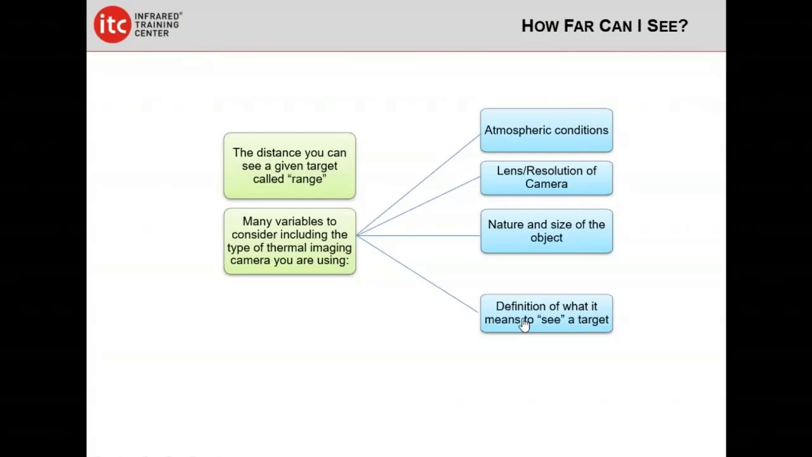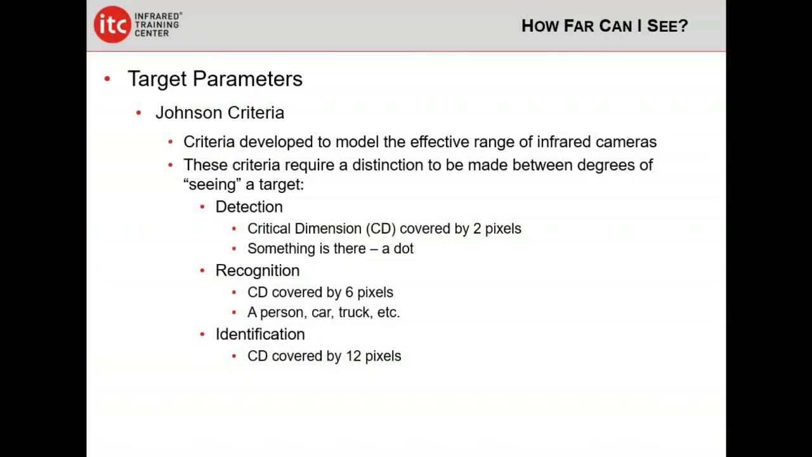Atmospheric conditions, the lens and resolution in the camera, the nature and size of the object. But then if we're going to get a little more esoteric, we need to talk about what it actually means to see a target. Well, in the late 50s, early 60s, the government actually came up with a criteria for that. It's called the Johnson criteria, and it's a criteria developed to model the effective range of infrared cameras. And it sets out 3 criteria for, quote unquote, seeing a target. It's detection,